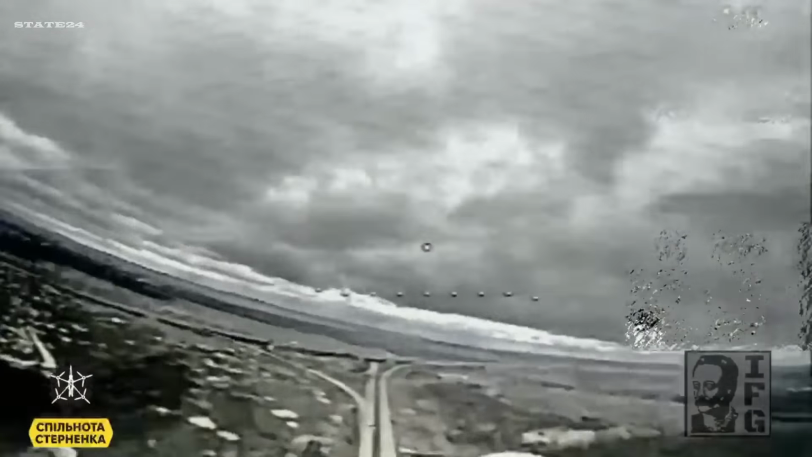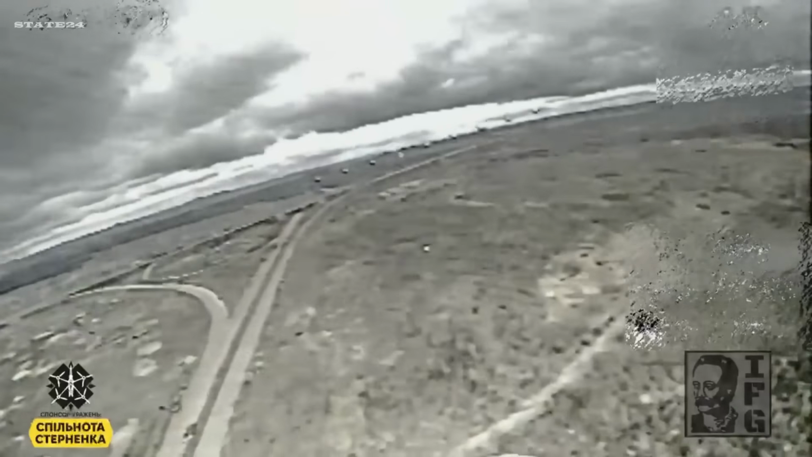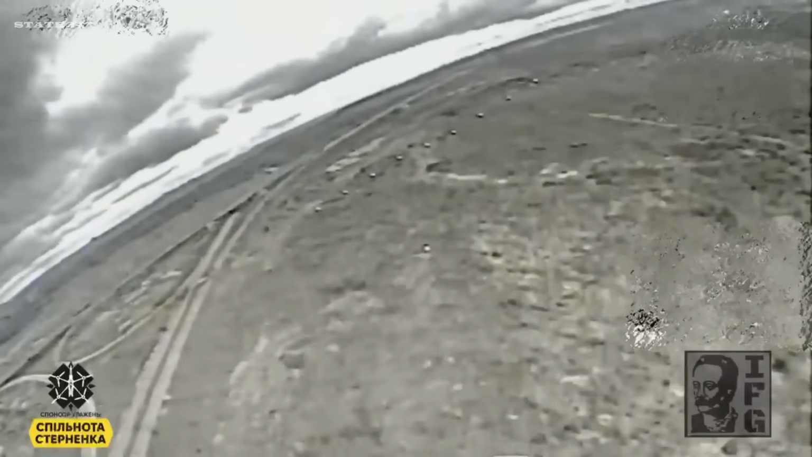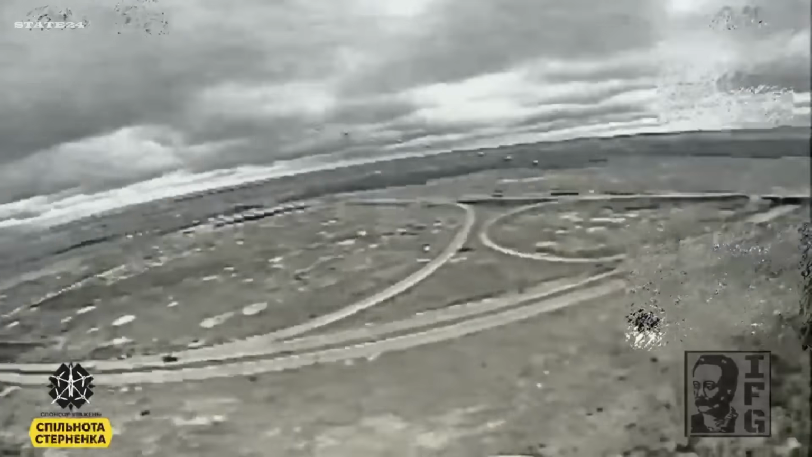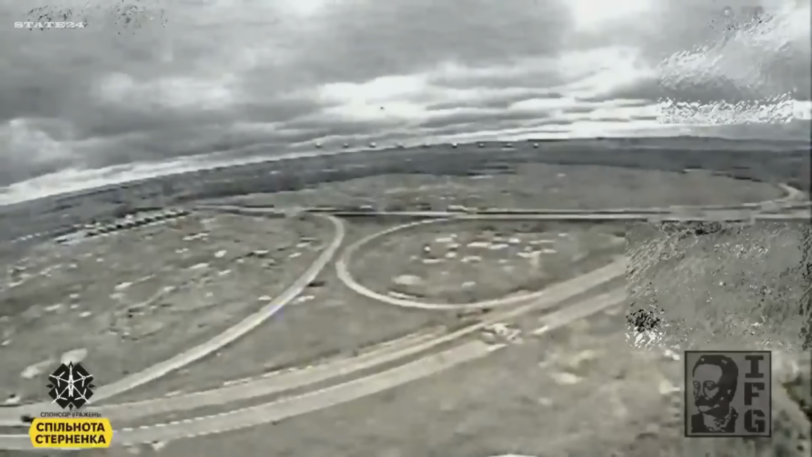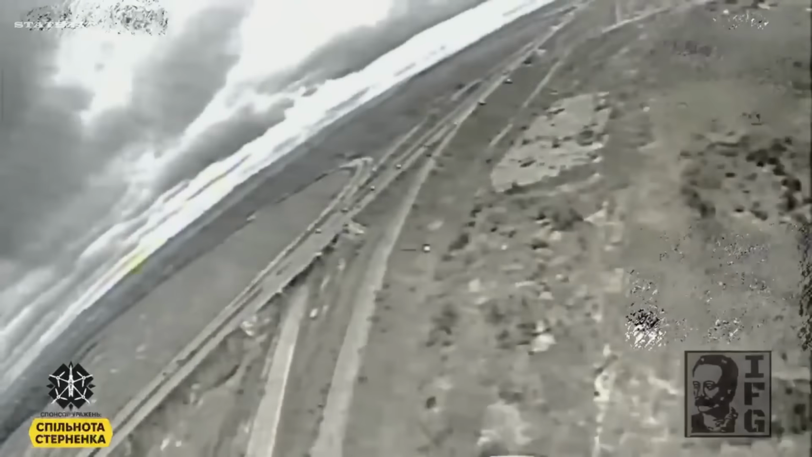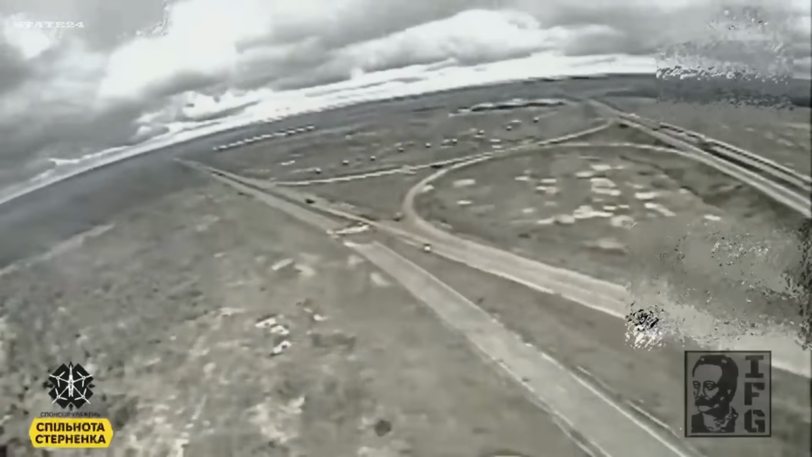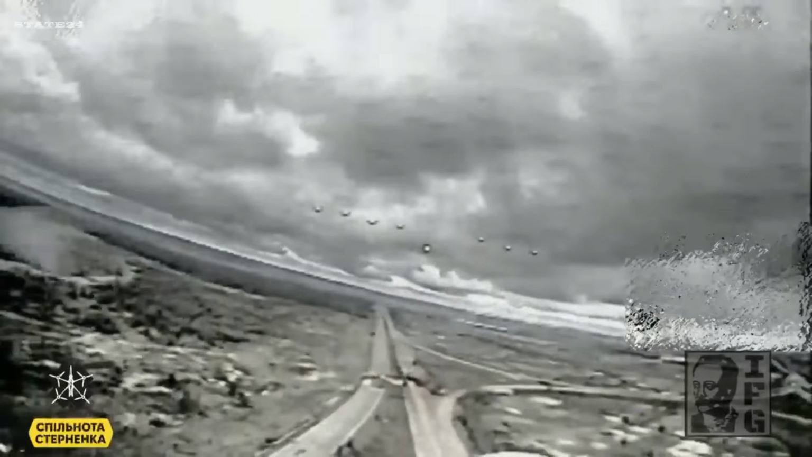Ukraine's Ivan Franko group, operating alongside the 100th Mechanized Brigade, known as Cursed Empire, demonstrates the reach of modern drone warfare deep behind enemy lines in the Donetsk region. A long-range FPV strike drone is carefully guided toward its target, not on the front line, but far beyond it. Enemy logistics, the lifeline of any army. From the pilot's perspective, every movement is calculated.